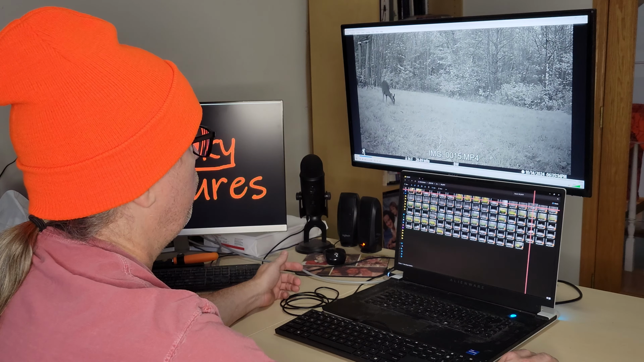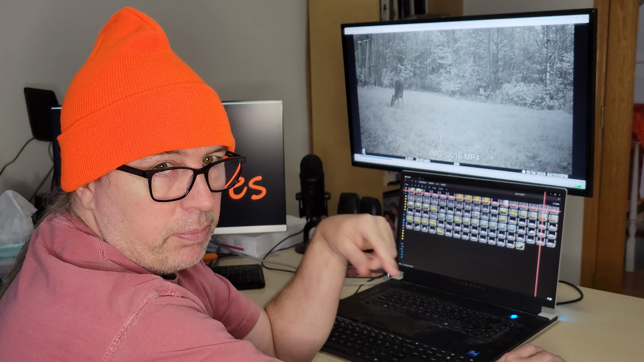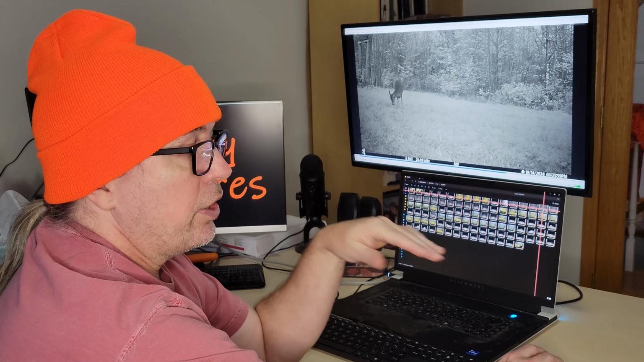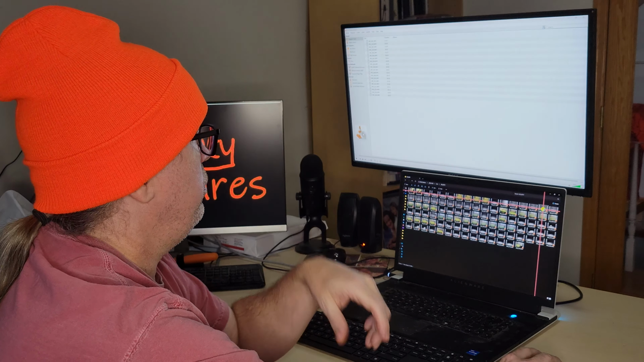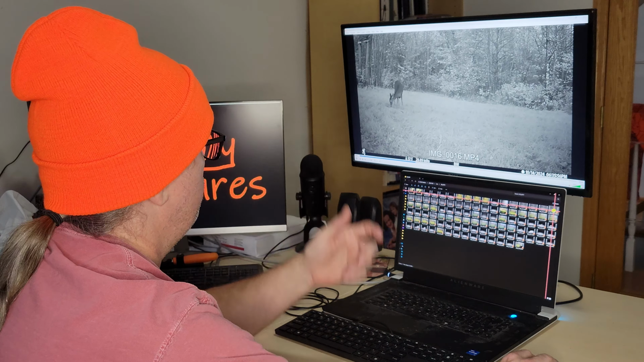Although I don't have a permit to shoot does this year. I can only shoot a buck. My daughters, who will be hunting out of the new stand we've been building, are going to hunt out of that stand. One of them is young enough to have a youth tag, so she could shoot a doe if she wants to. So if one of these does wanders by there, she could take a shot if she wants to.